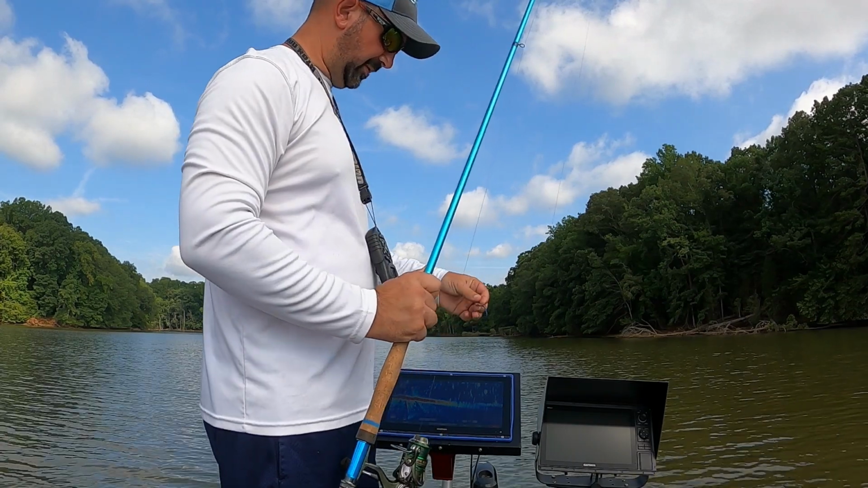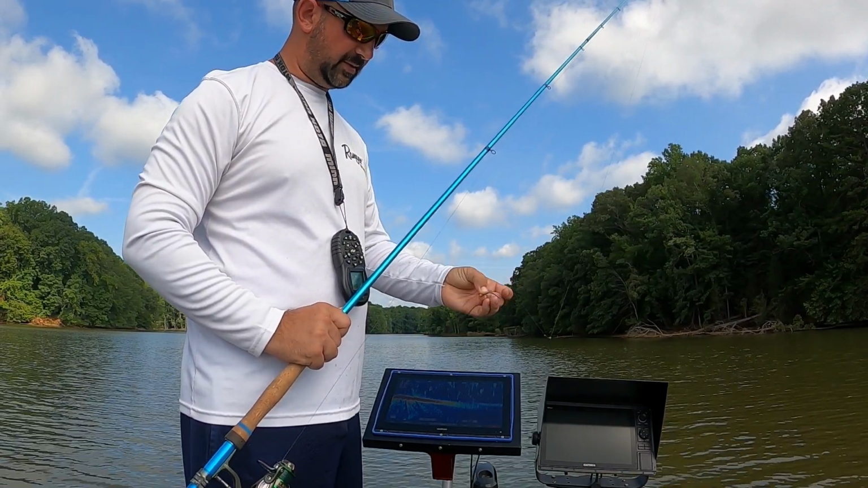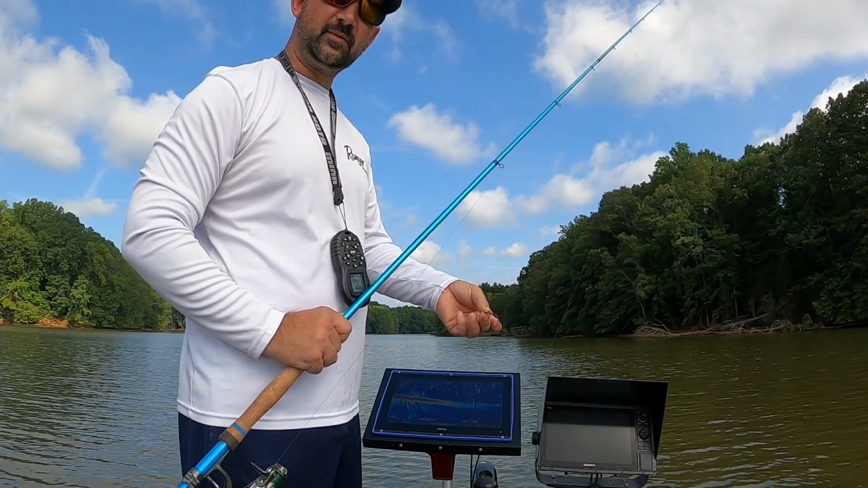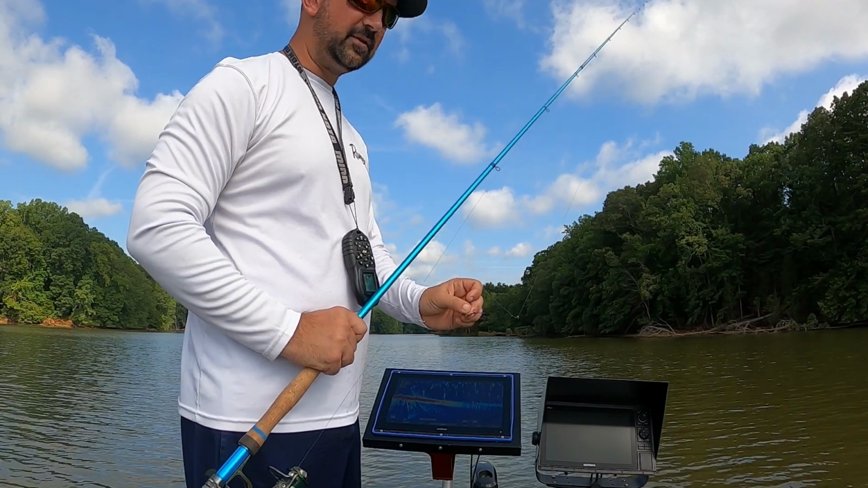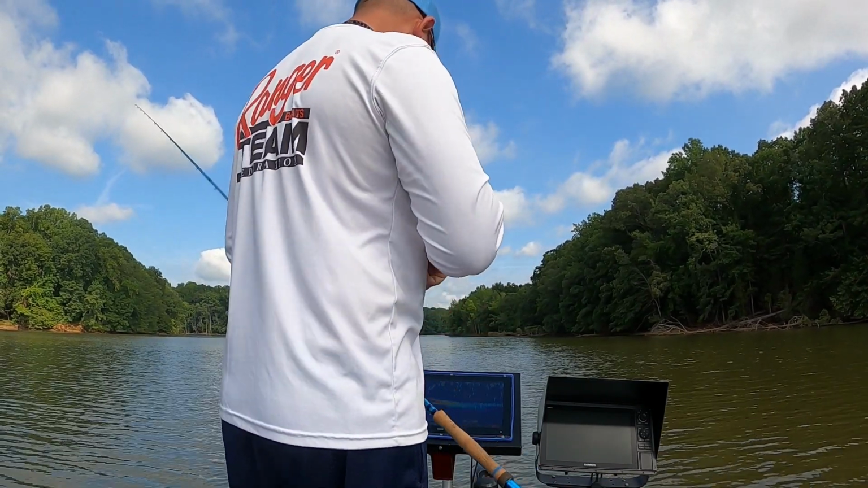I'll even show y'all the color I'm using. I come down here the other day and did real well on it. That's it. That's one of my hand-tied marabou jigs. I tied that last night. I had broke my other one off, and I tied a couple for today. That worked really well. Let's see if we can find a better fish.